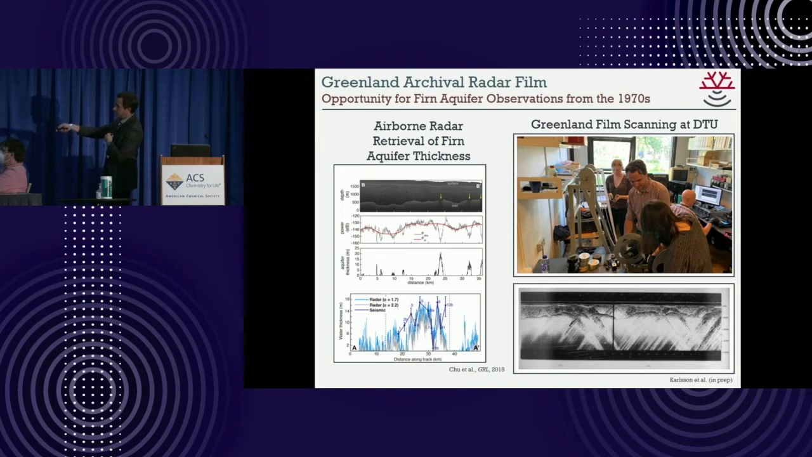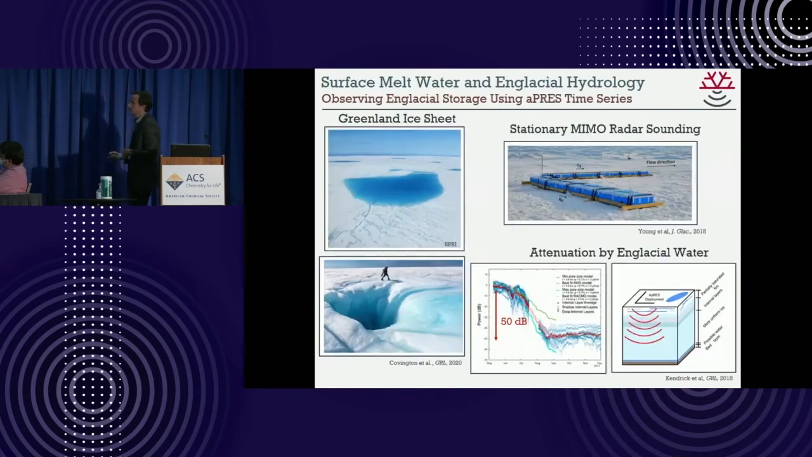And so if you take her approach of modeling and looking at the difference and then look at film, which we also scanned right before COVID at the Danish Technical University in Copenhagen, we might be able to say how much water was there in the ice sheet in the 70s versus now, and is this a new process? Okay. Going forward, not just these archival records, we'd like to see these changes in real time.